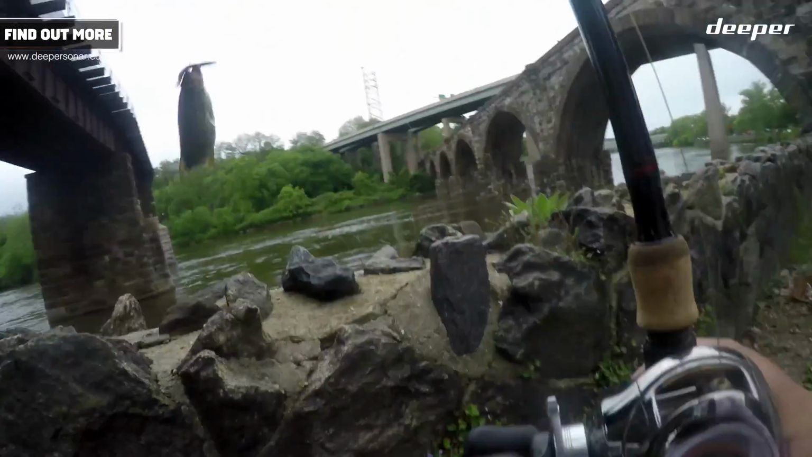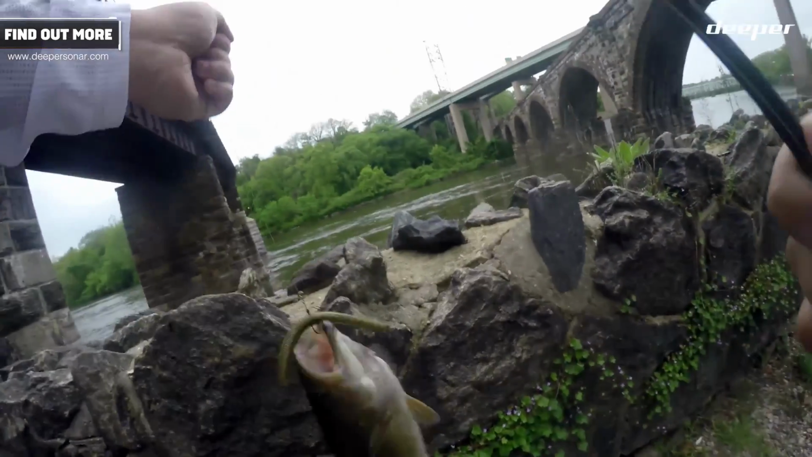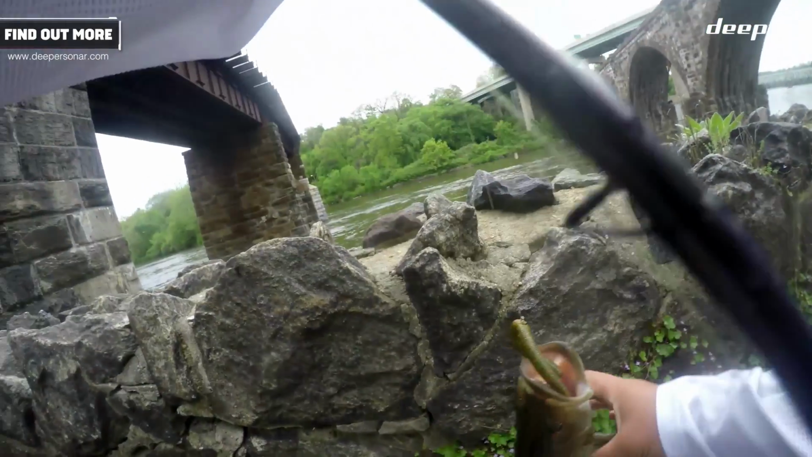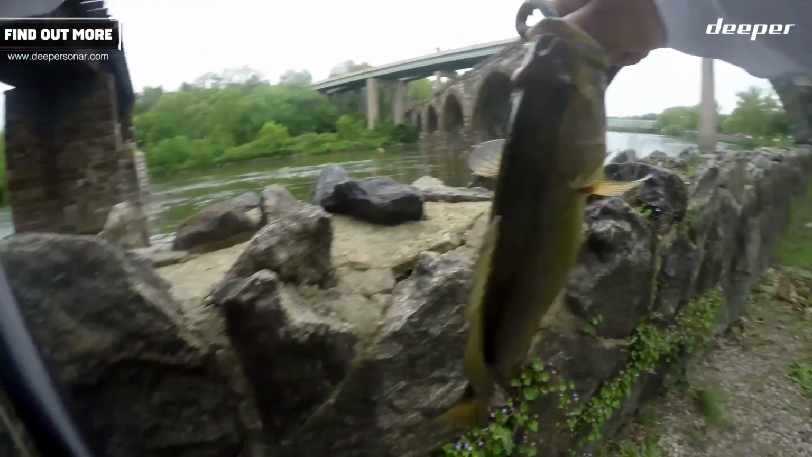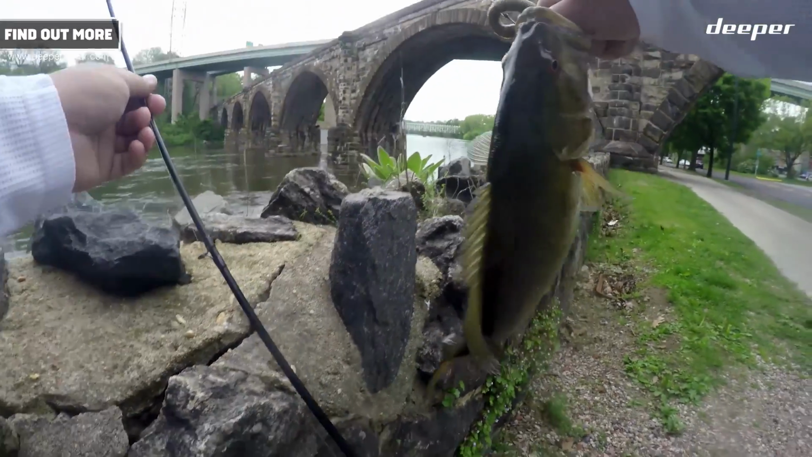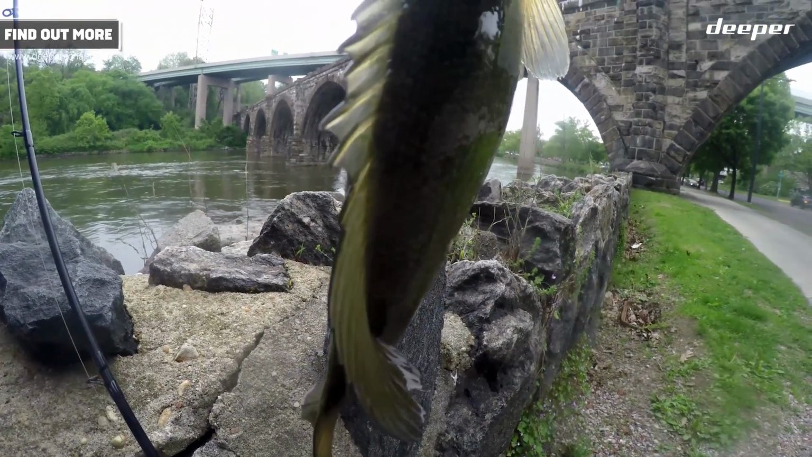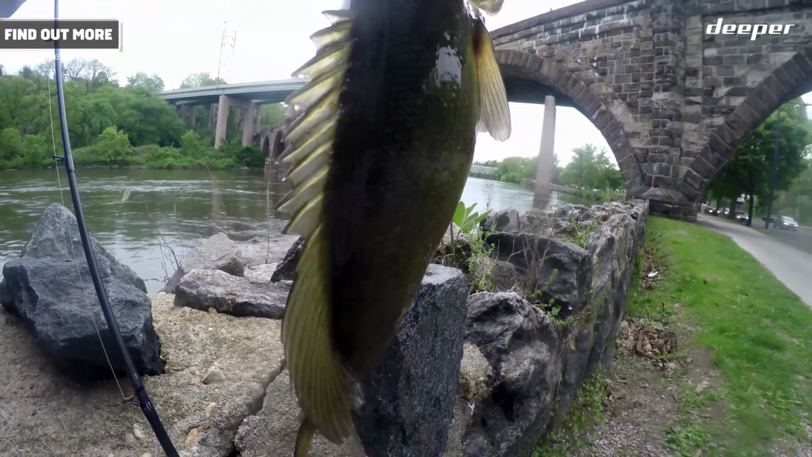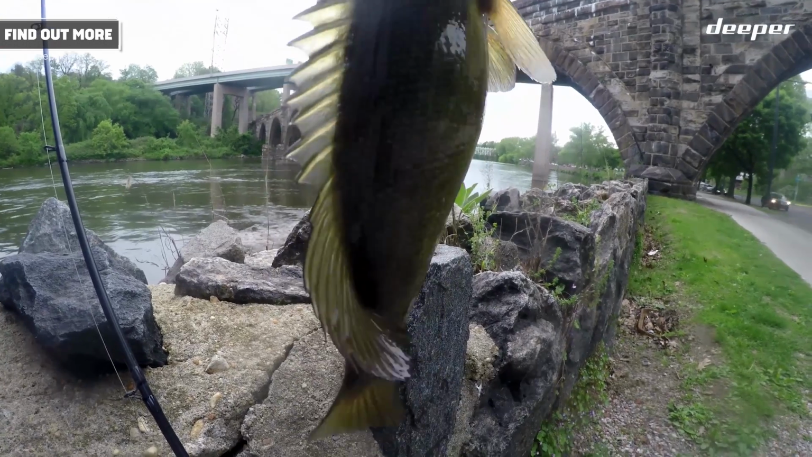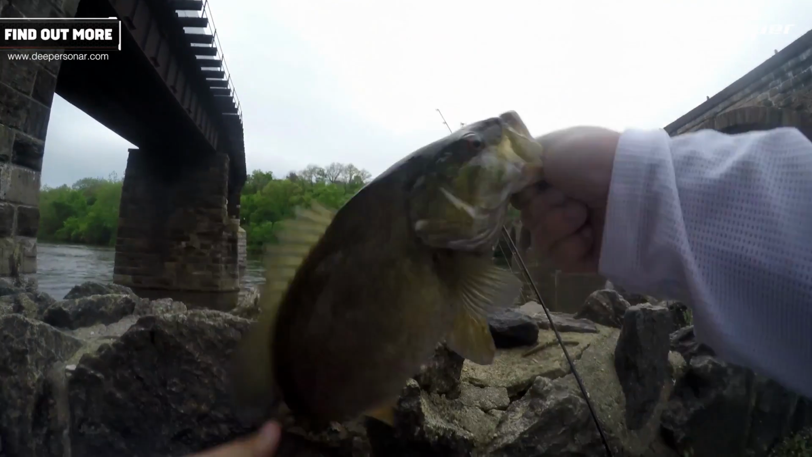Just got a nice largemouth on the Schuylkill River. Oh, actually, it's a smallmouth. Woo. Nice smallie right here. I was actually just texting my buddy, asking him for some tips on how to catch smallmouth here. And right as I was texting him, I got one. Check it out, guys. Nice smallie.